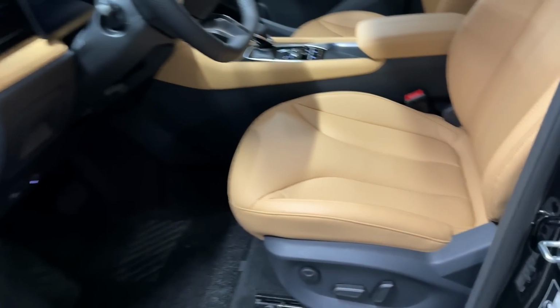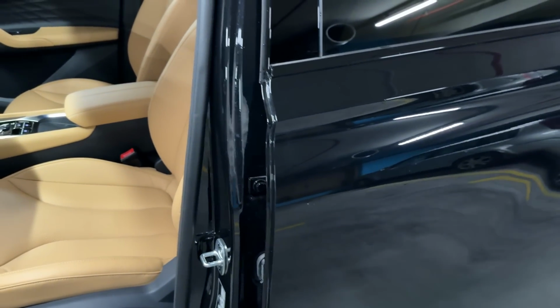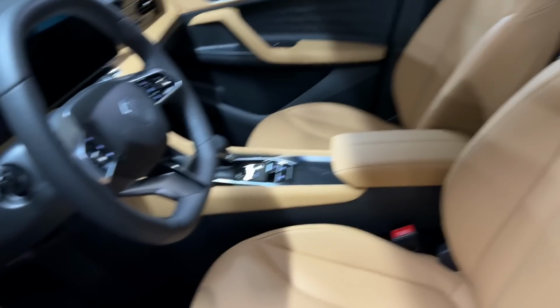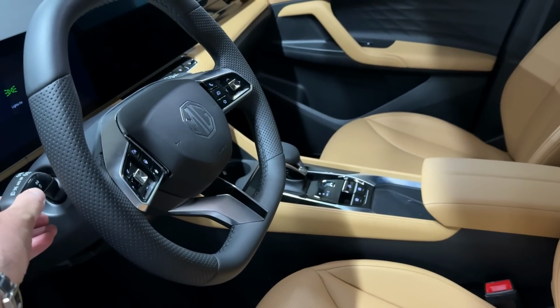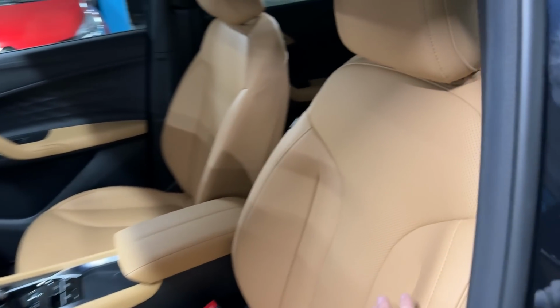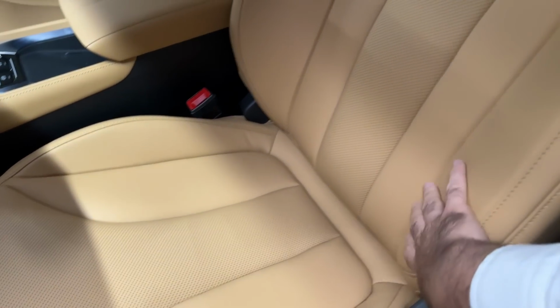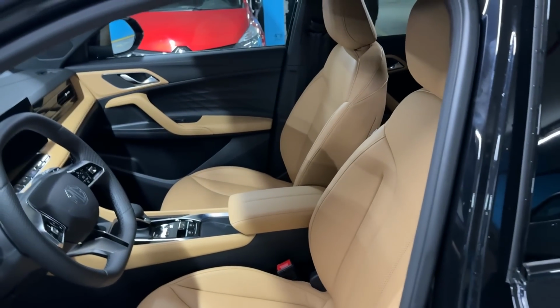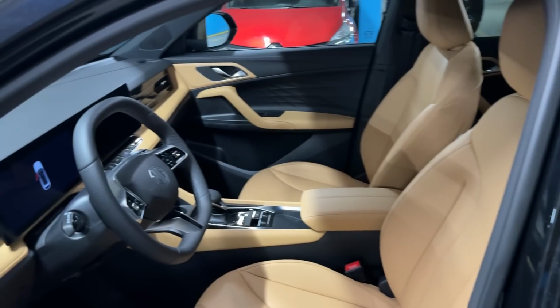So let's open the door and look at this. We have the black exterior and tan interior. I think this combination is so good, and I've turned on the lights. Okay, we can go now, but let me just show you the seats. How cool and how gorgeous does this look? I think the spec is phenomenal on this one, and this tan interior is definitely my favorite.